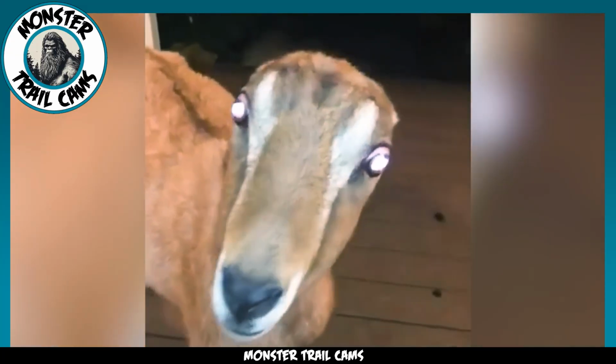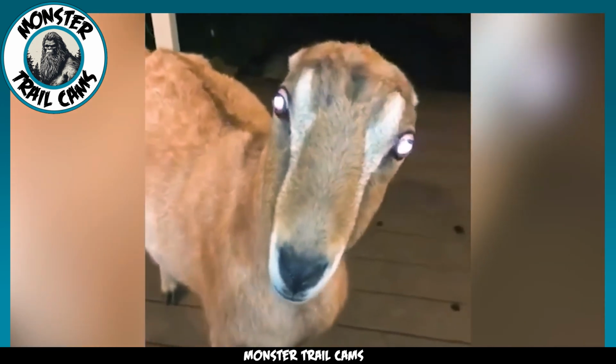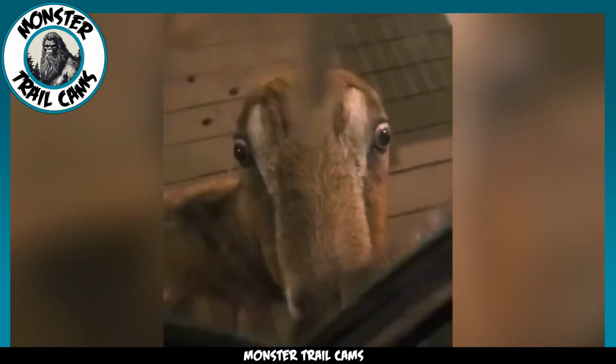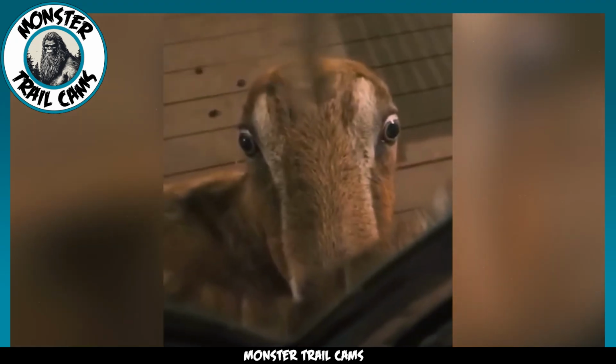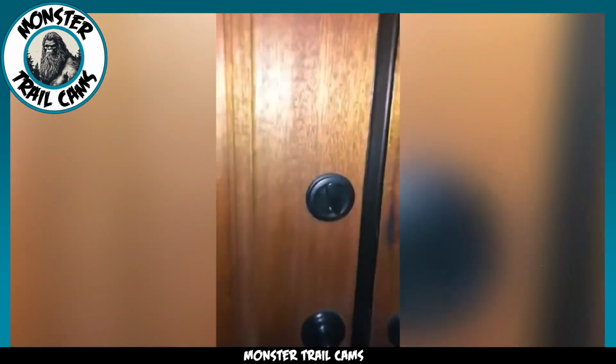While the creature looks a bit unnerving, it wouldn't be too surprising if the woman lived on a farm, but here's the catch. She didn't. This was not her goat, nor did it belong to anyone in the area. Of course, there is a chance that the goat merely escaped its fence and went for a long walk and ended up on this woman's doorstep, but there might just be a more sinister explanation.